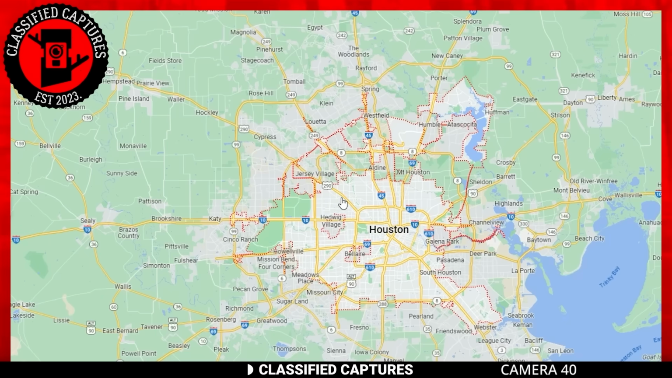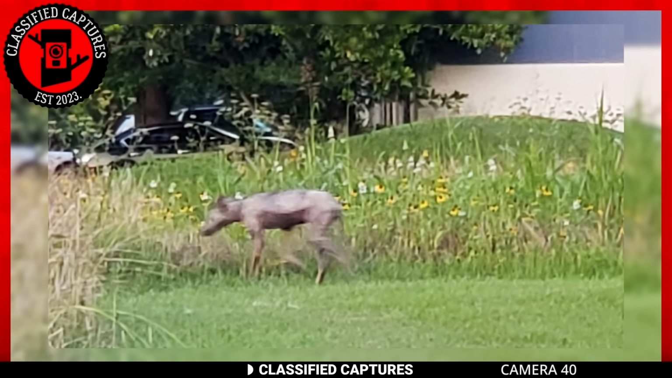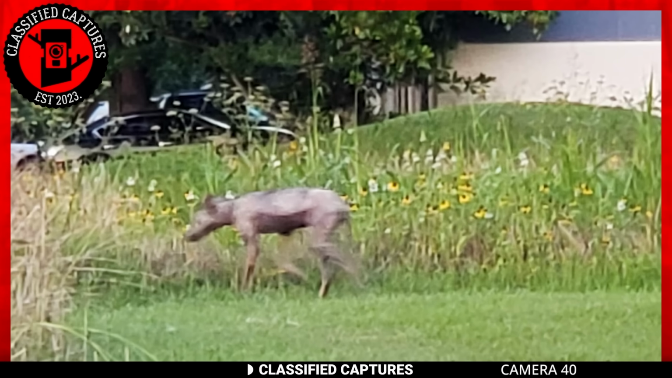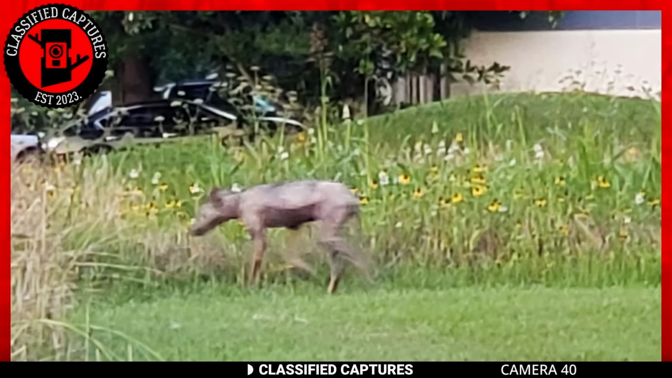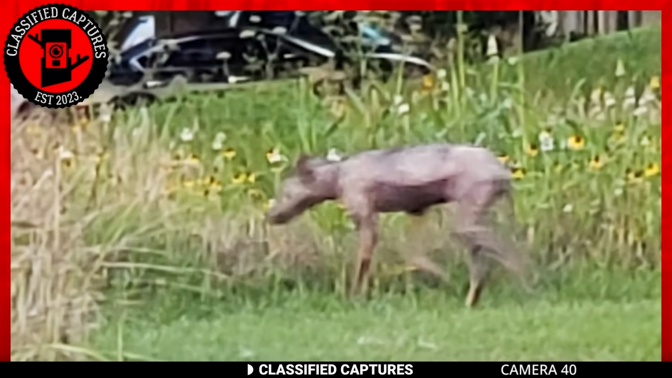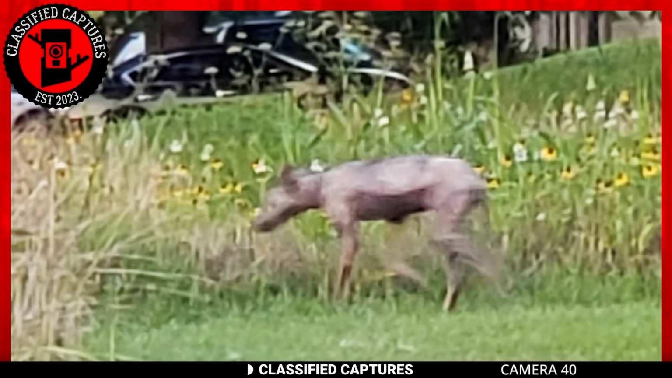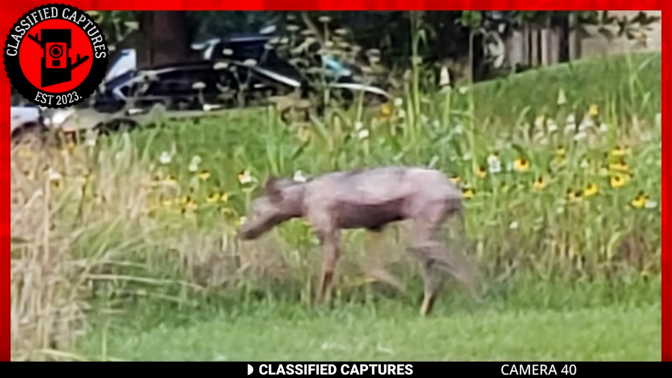Next, we visit Houston, where an otherworldly creature was supposedly captured on camera. Have a look. In the image, we see a creature walking on two legs across a field. At first glance, it looks like a stray. This dog-like creature looks skinny and hairless, almost pale. The snout looks longer. Though the picture is blurry, you can tell that it's not a normal dog. There's something odd going on with this creature.